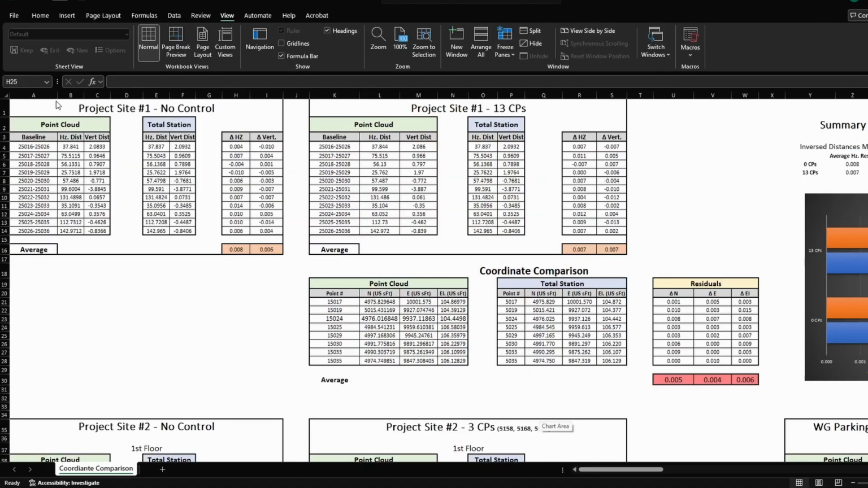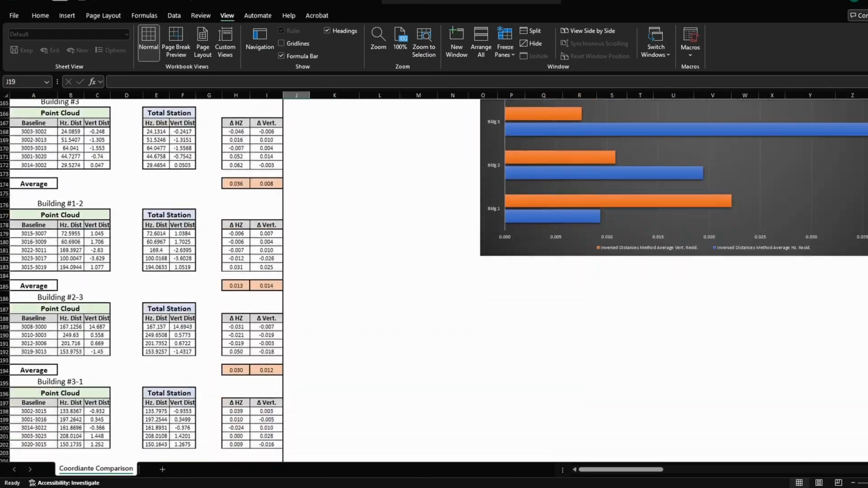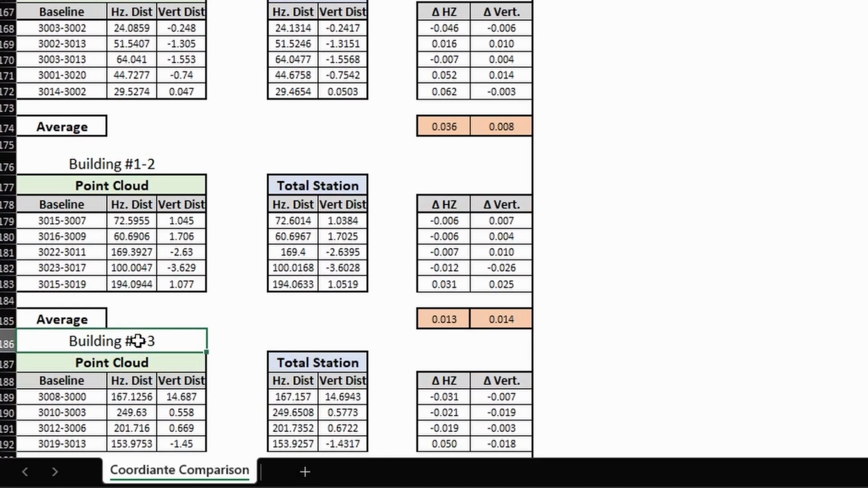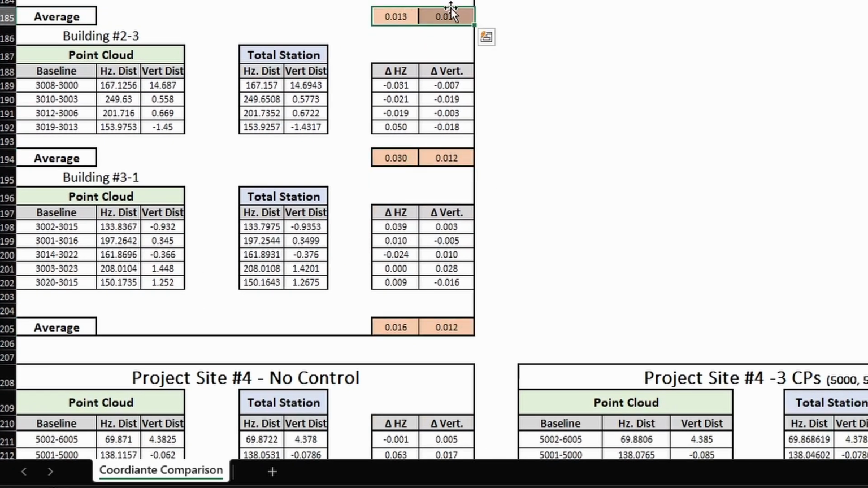The differences between those 2 horizontal and vertical distances were 36 thousandths of a foot and 22 thousandths of a foot respectively. This method was used for all project sites when no control had been applied. The inverse distance method was also very helpful to identify any issues with relative accuracy of a dataset between separated areas, such as between floors or between buildings. Average residuals were calculated to help condense the dataset comparison to a manageable level.